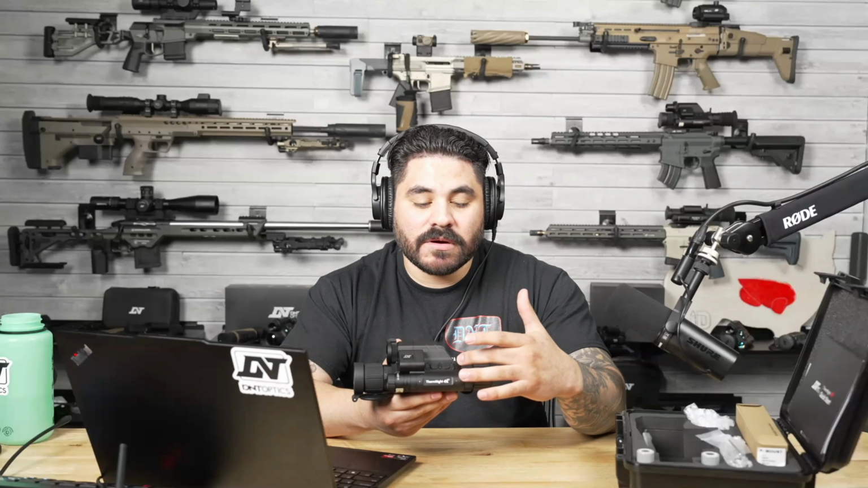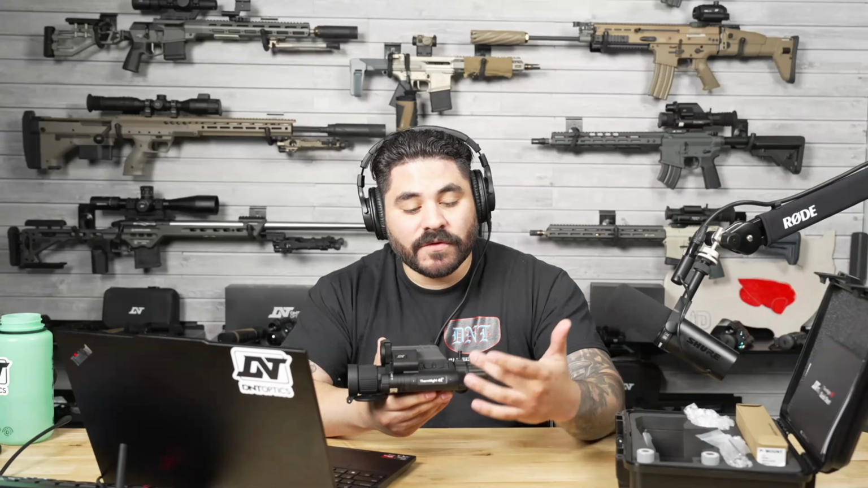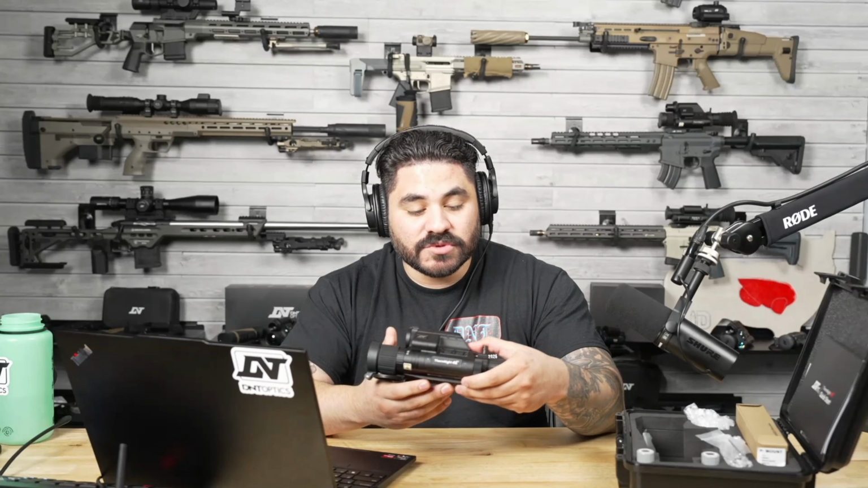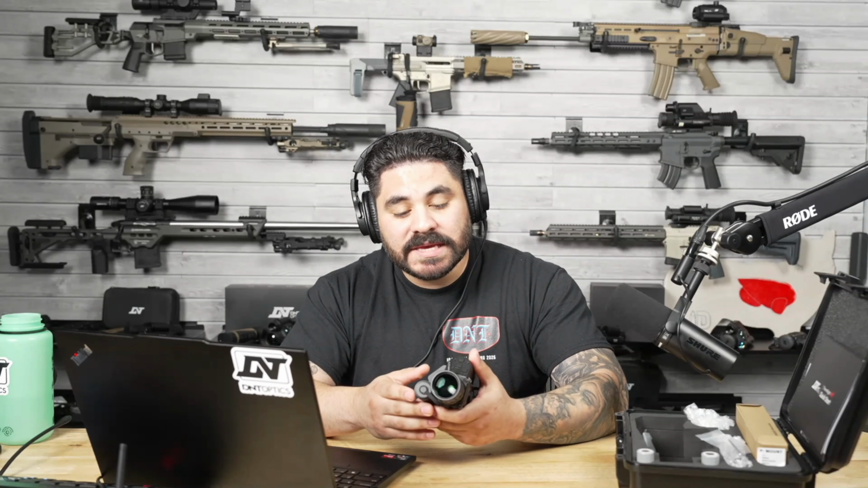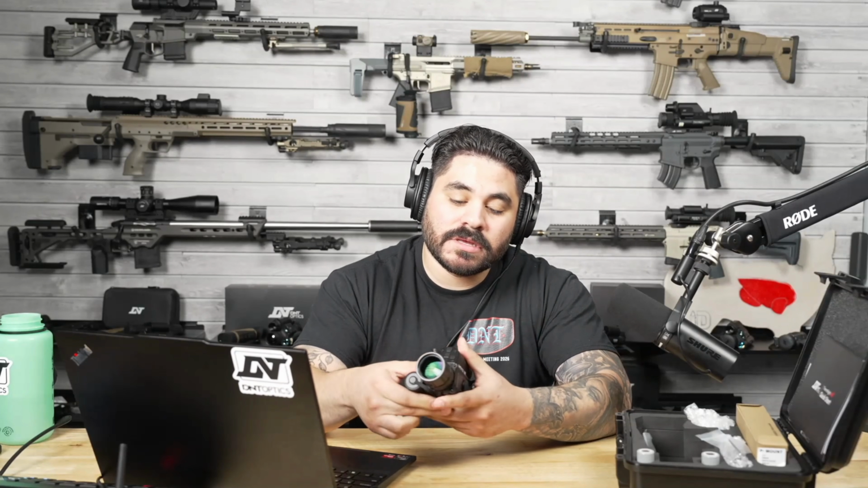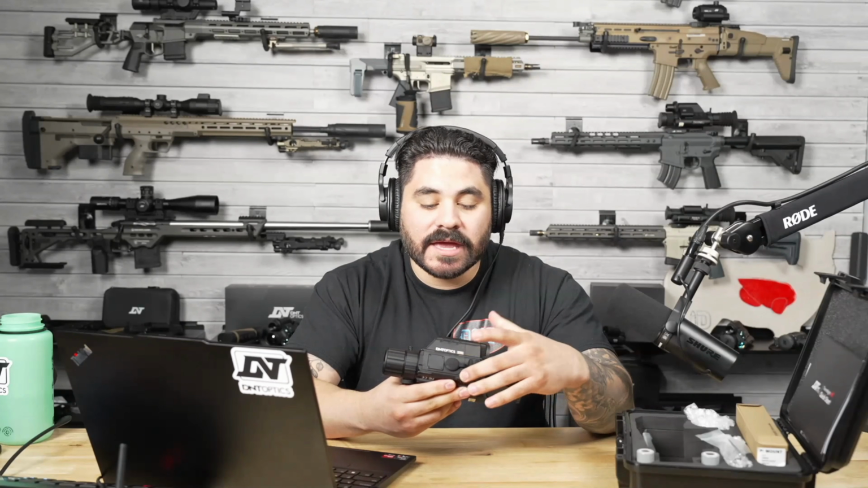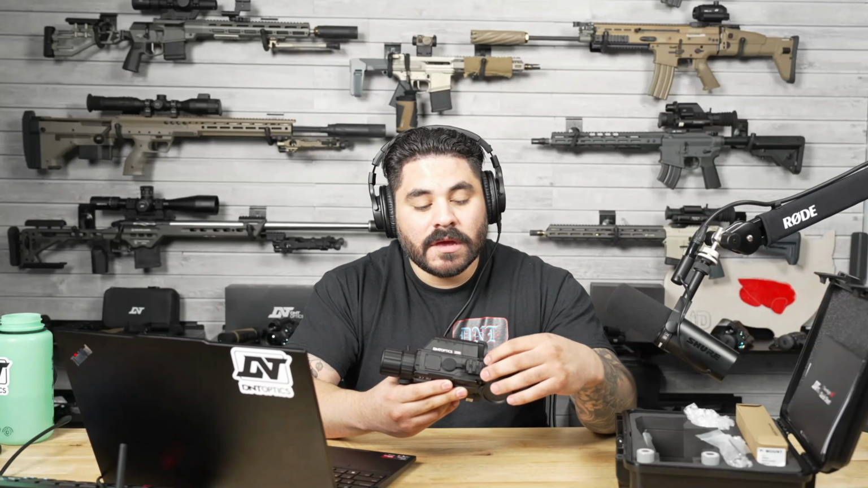Same setup as our newer versions of our ThermNight. You'll have the channel switch button here, the laser range button, the lase button here. 21700 batteries, good for about 6 hour runtime. Comes with two batteries. Large eyepiece, traditional throw lever style for the magnification. Can run an external battery pack and pull your data from here and update it.